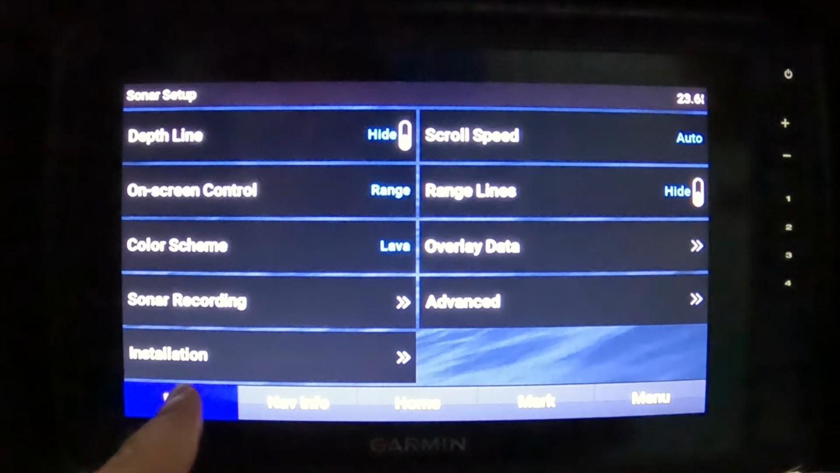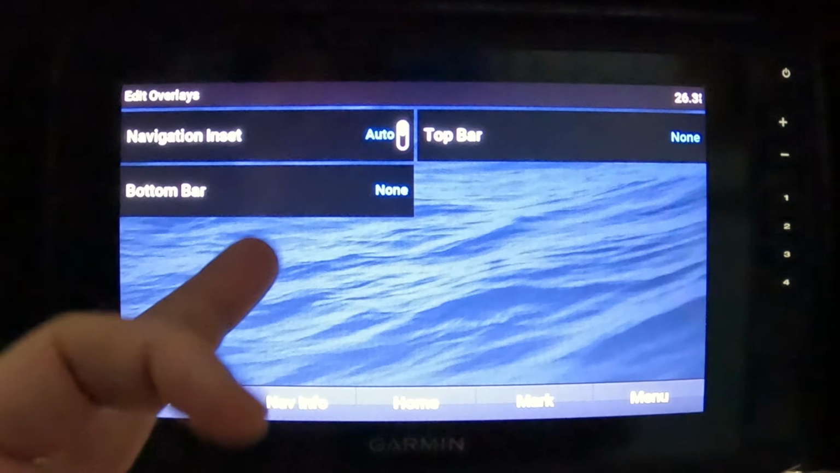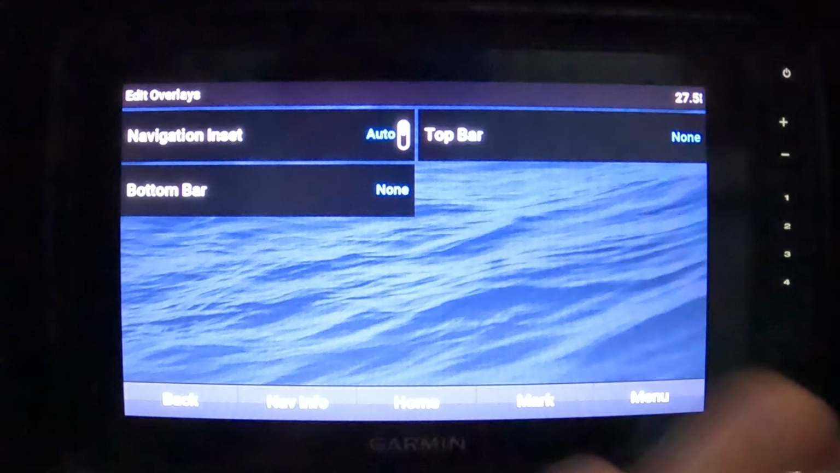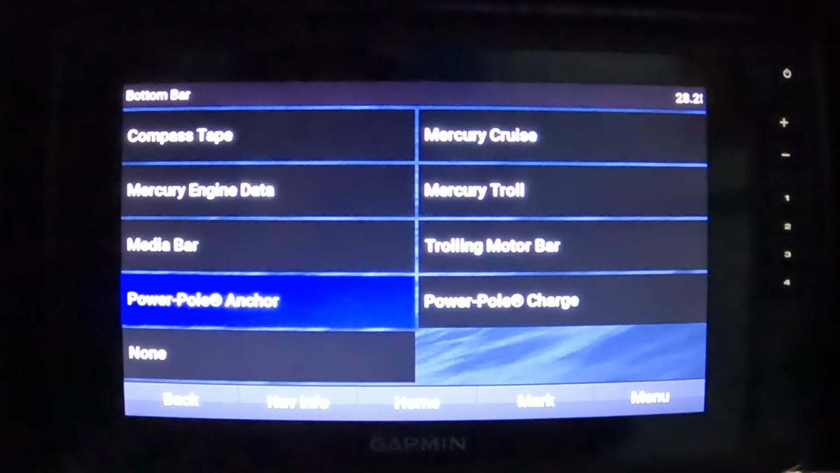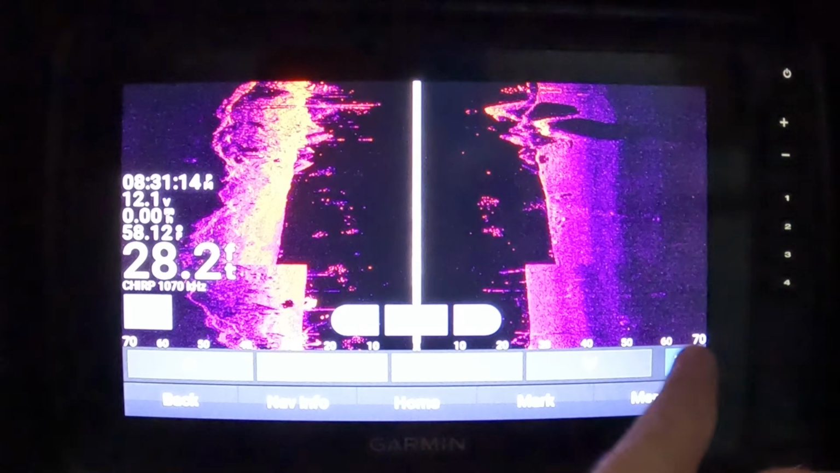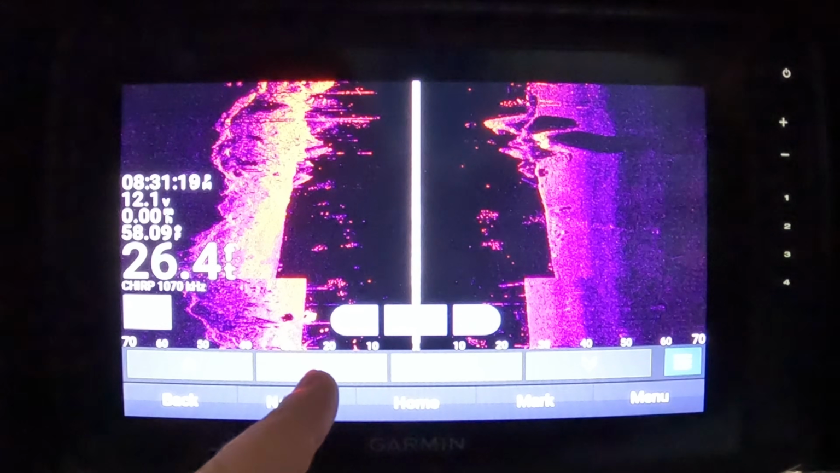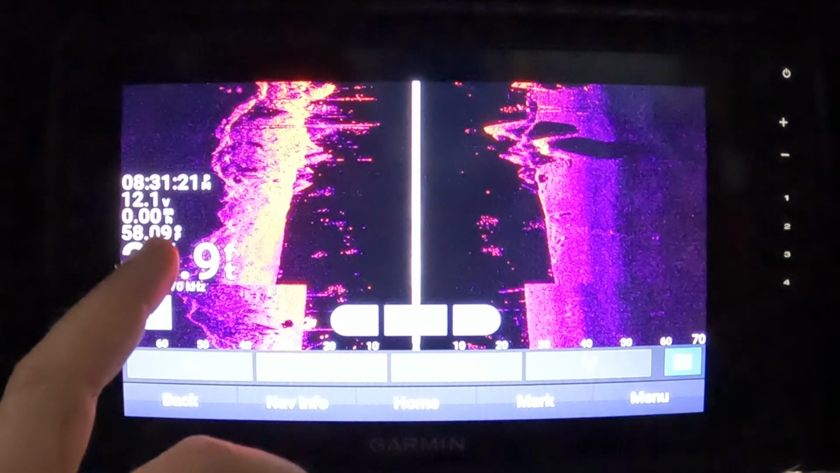All right, now let's go back. That was just all under sonar setup. Now let's go to edit overlays. Now overlays, you have top bars and bottom bars, none of which is showing right now. So let's say we want to go to power pole anchor, head back. You will see there's an overlay at the bottom of the screen here, this line, that if I wanted to push up or down, it's going to make my power pole anchor go up or down. And so you can have that on your screen.